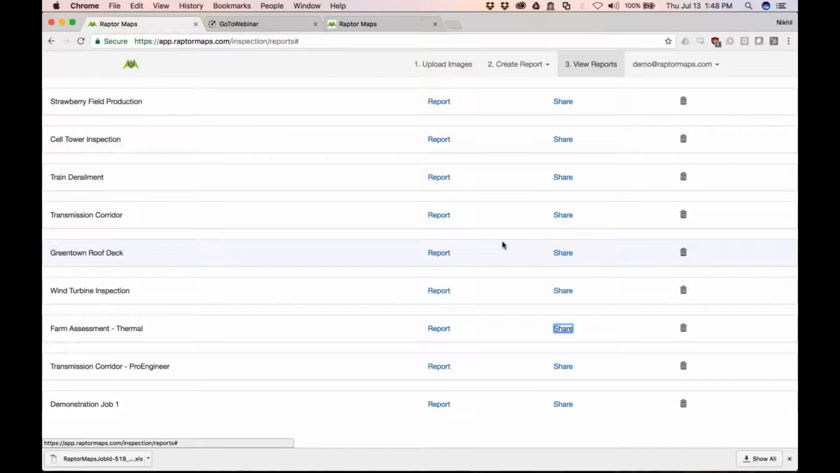Okay. Another question I have from Leighton Fuller, a guy out of Florida. It is based on data syncing. Does Raptor Maps sync with Google Drive? So it's not built into the UI yet.